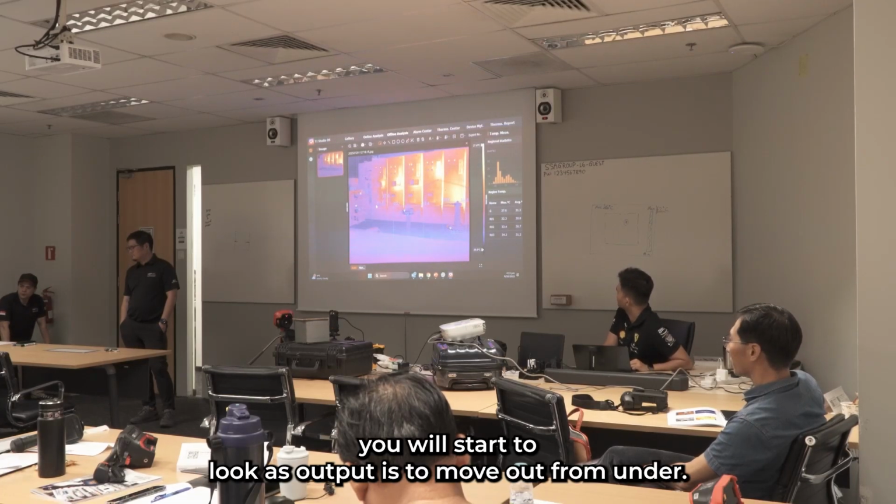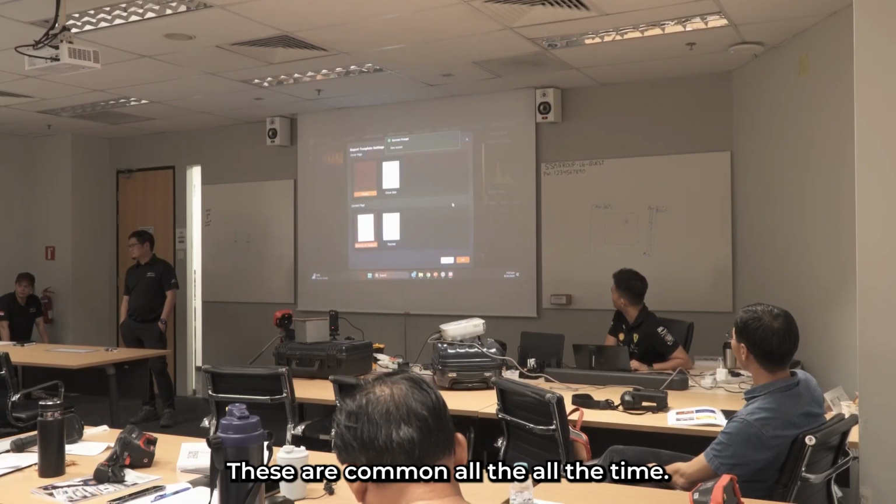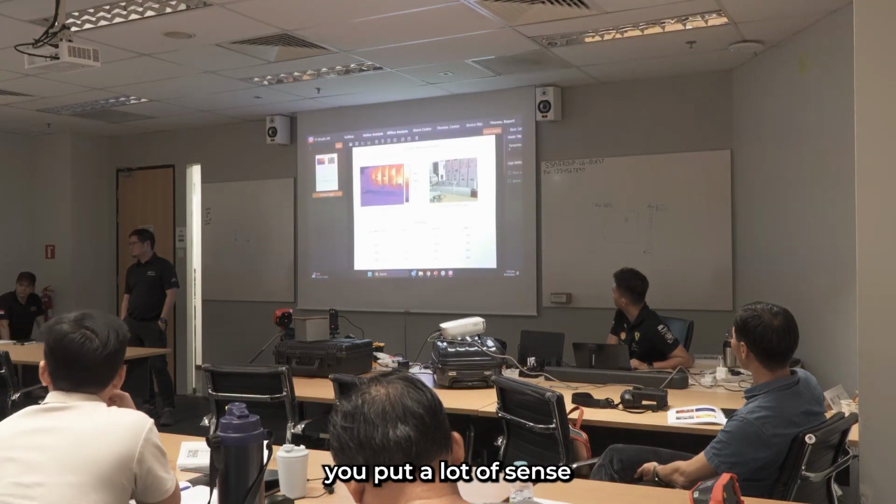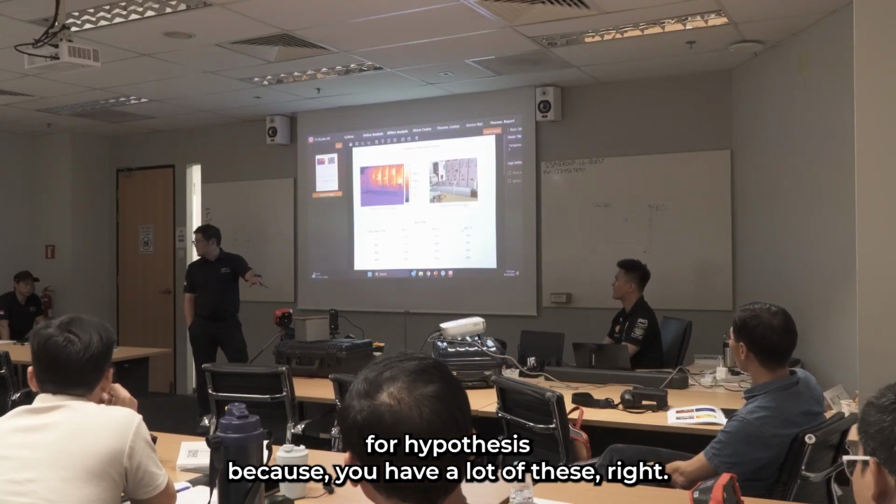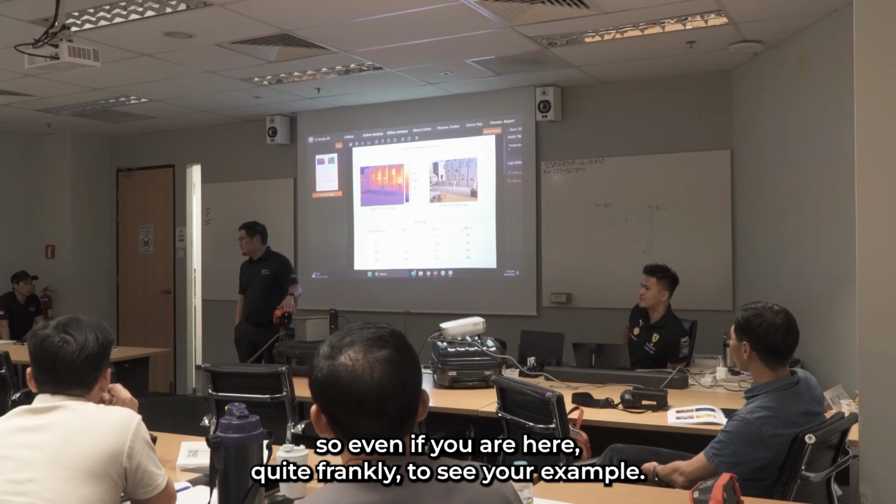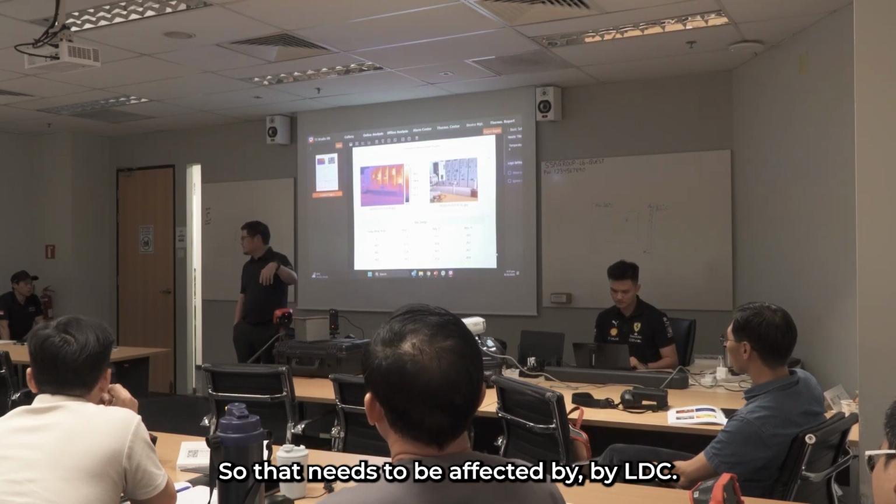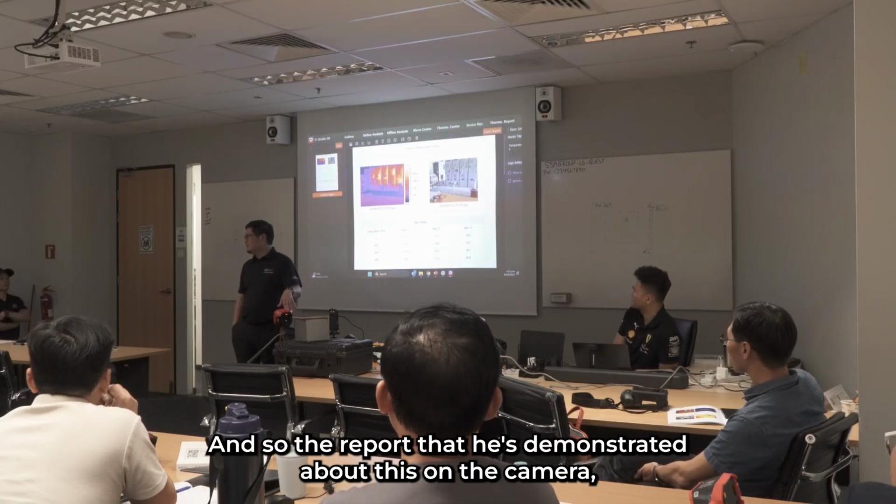For example, this thermographer under this account, all the data he produces and his habits and everything, that might improve a lot. Because newer models like this have a SIM card already. So even if your site doesn't have a Wi-Fi connection, right now there is a SIM card.